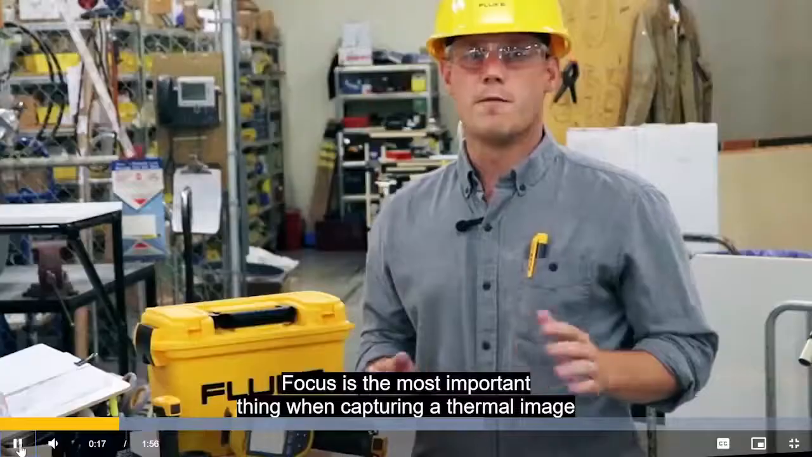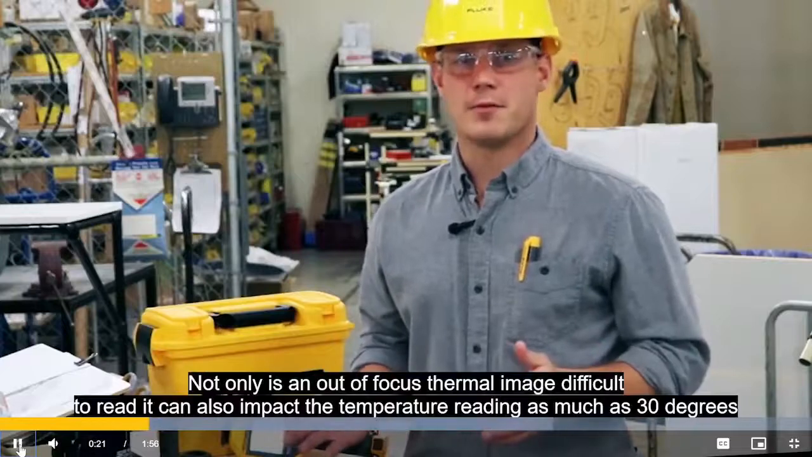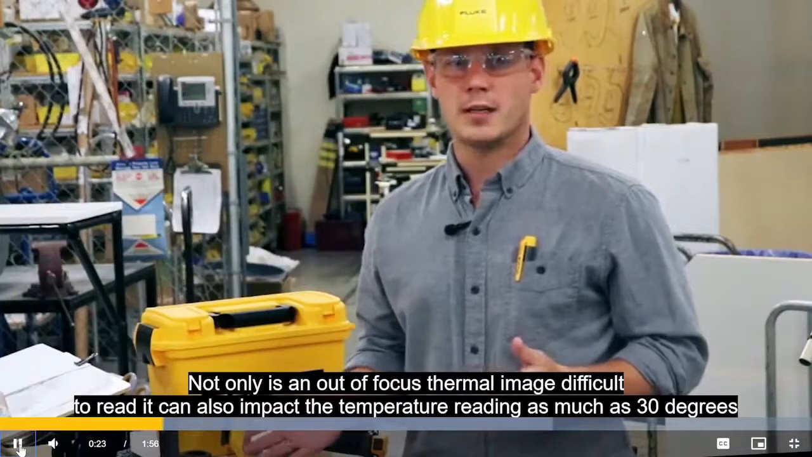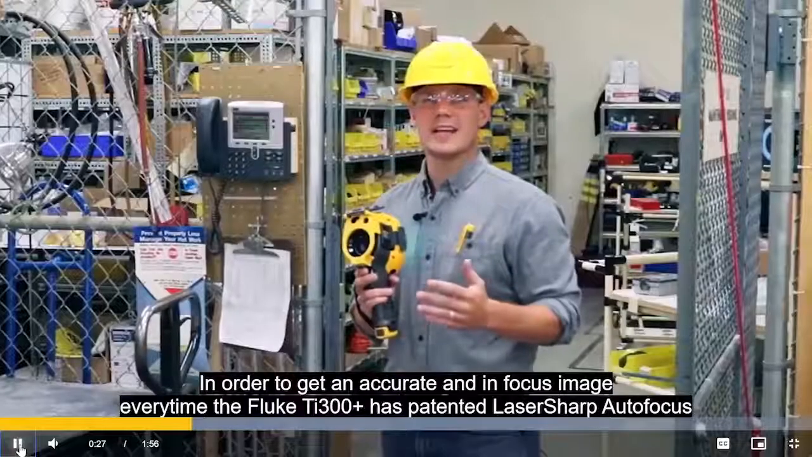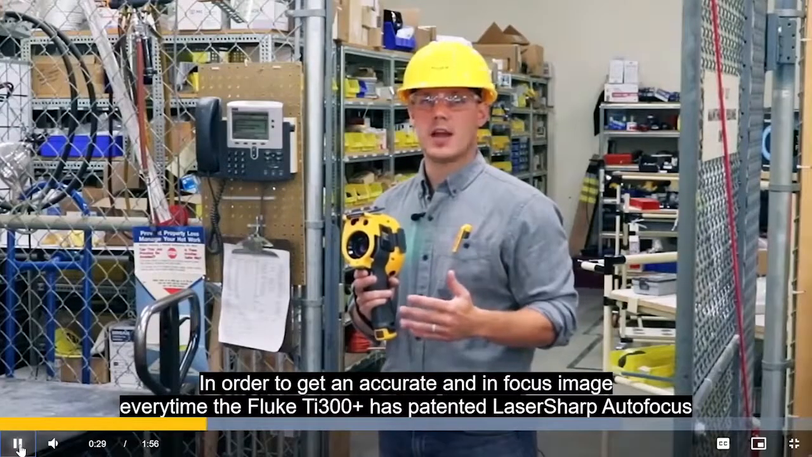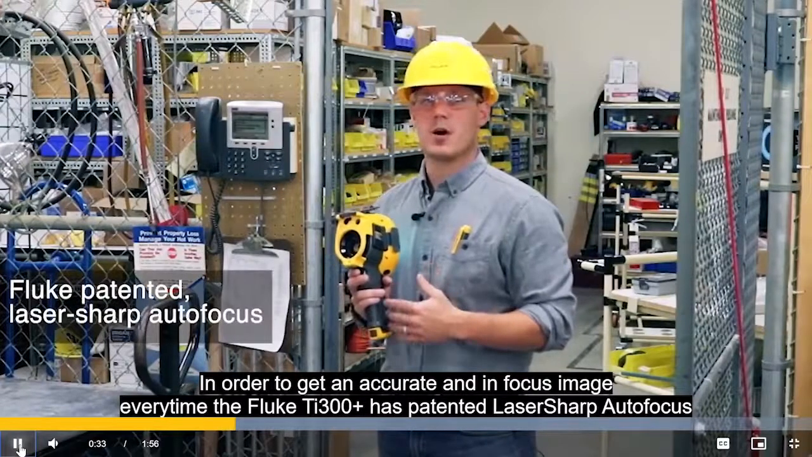Focus is the most important thing when capturing a thermal image. Not only is an out-of-focus thermal image difficult to read, it can also impact the temperature reading as much as 30 degrees. In order to get an accurate, in-focus image every time, the Ti300 Plus has Fluke patented LaserSharp AutoFocus.